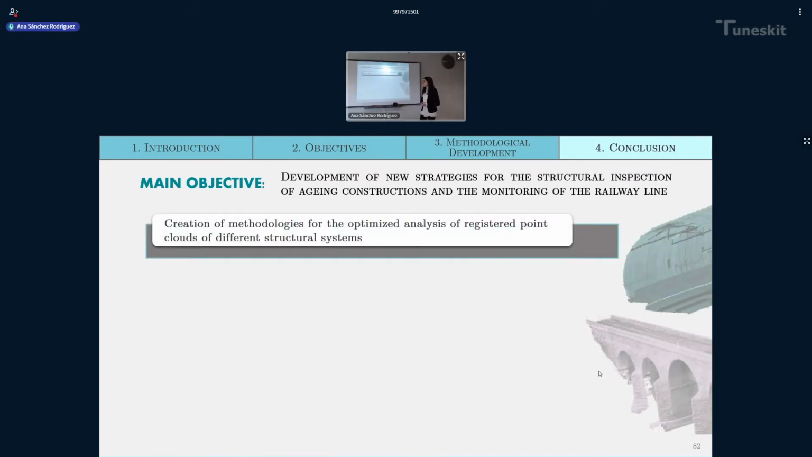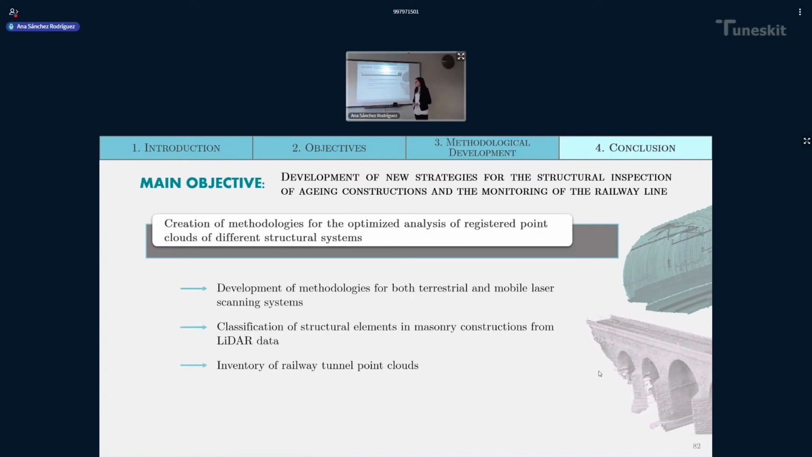The second objective was the creation of methodologies for the optimized analysis of registered point clouds of different structural systems. Well, this was achieved by the development of methodologies for both terrestrial and mobile laser scanning systems, and the classification of the structural elements in masonry constructions and in railway tunnel point clouds.